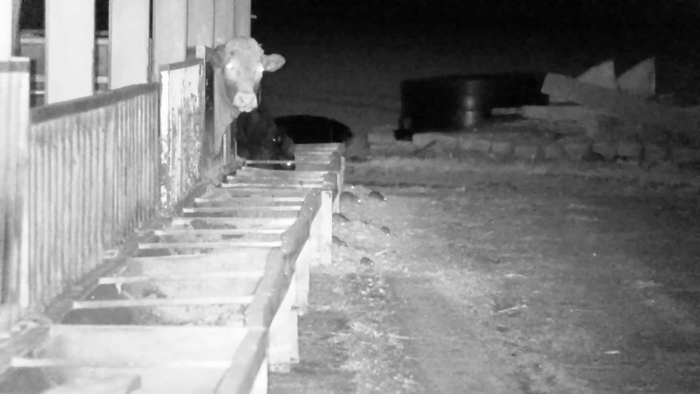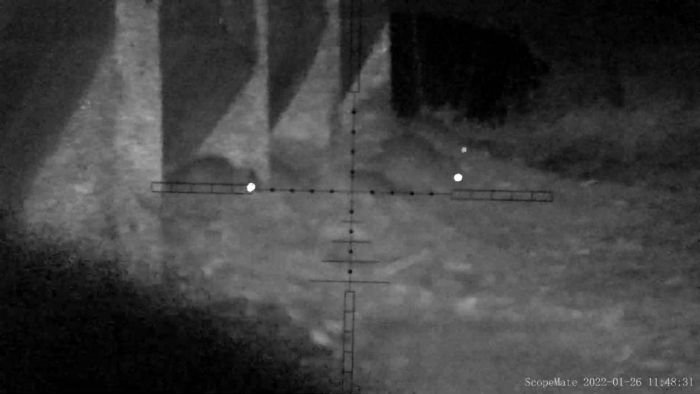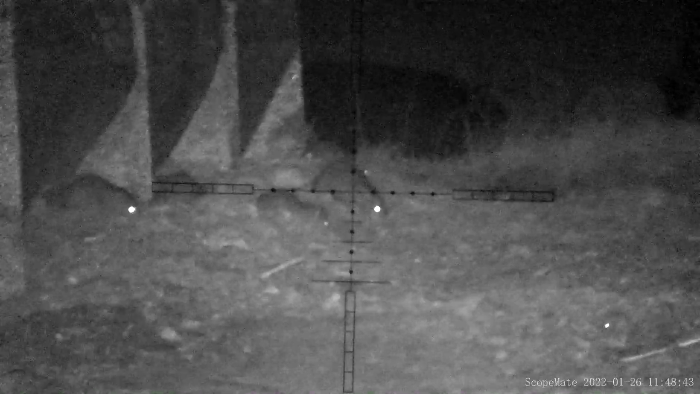I know the range is about 35-40 yards, and I take this one seated, supported. You can see the pellet flying through the air there. It's never a good idea to touch rats with the bare hands, so I use my Leatherman here just to check the shot placement.